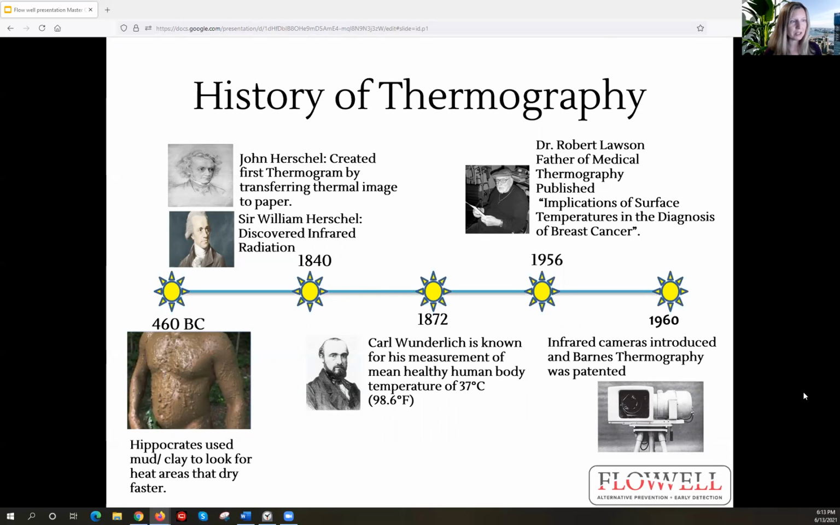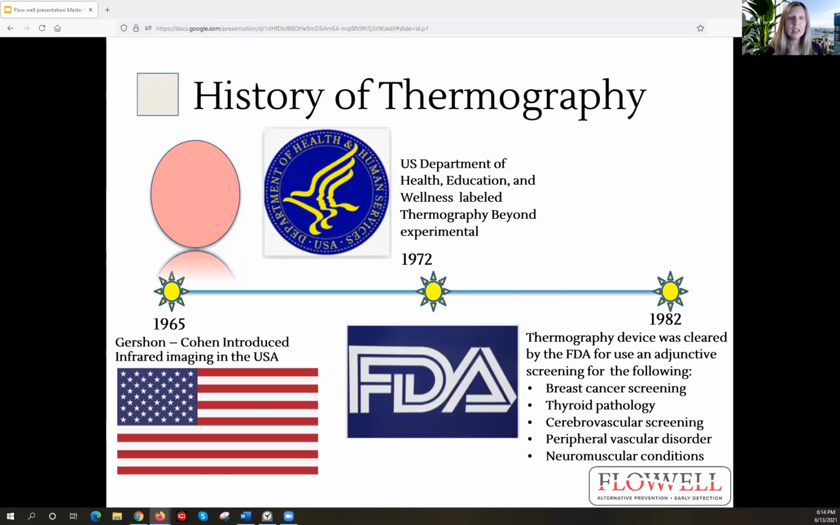And then we jump up to 1960, where the infrared camera became popular. And so shortly thereafter, they started using it for breast cancer detection. It was actually approved by, let's see, the FDA cleared thermography as an adjunctive screening in 1982, for breast cancer screening, thyroid pathology, cerebrovascular screening, where you check the carotid arteries, and much more.